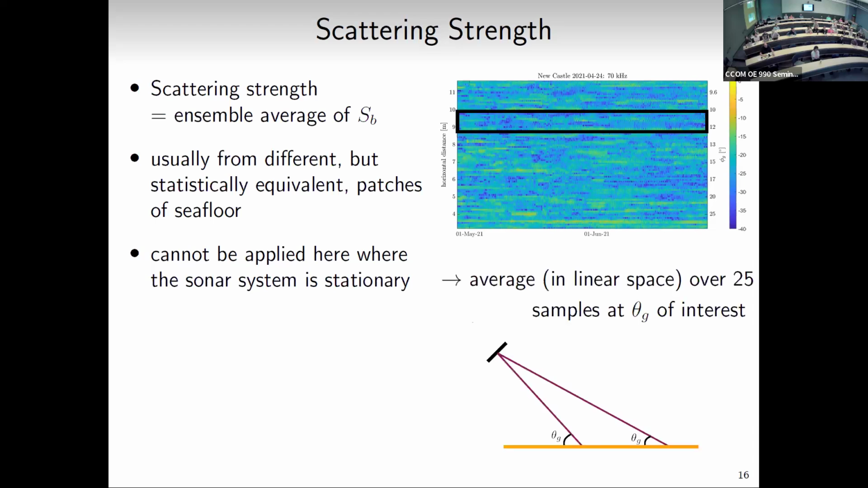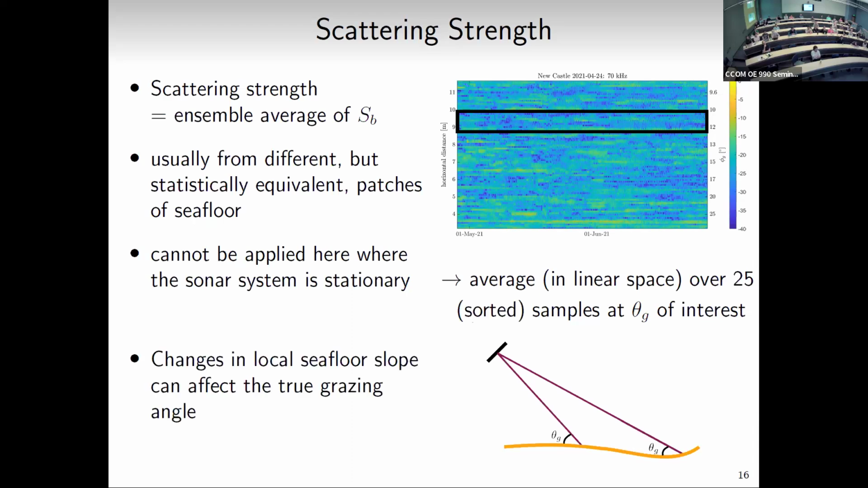And so what we can do is maybe cheat a little bit, but average over a certain number of samples. We've chosen 25 here at a grazing angle of interest. So we take samples that are all at similar grazing angles and say, okay, good enough, and average over that. If the seafloor is flat like this, then you get larger grazing angles closer to your tripods, lower grazing angles further away, and you would just take a box and average over that. But we also know it's not flat, so that will affect your grazing angle.